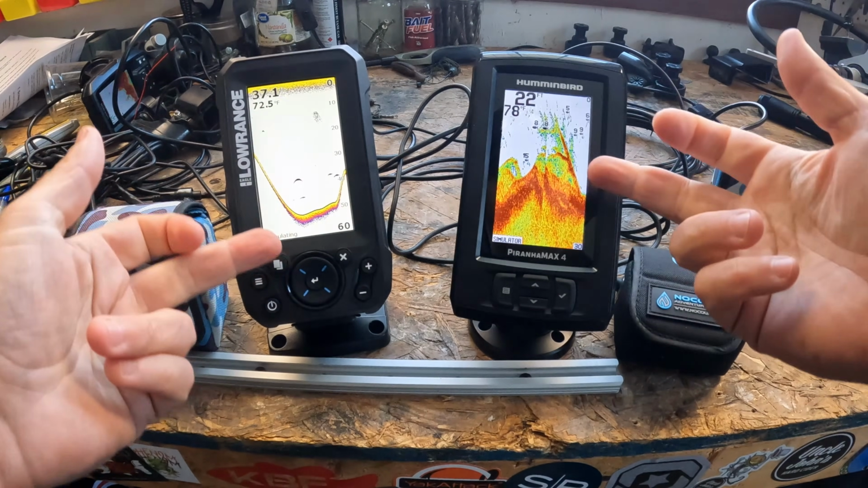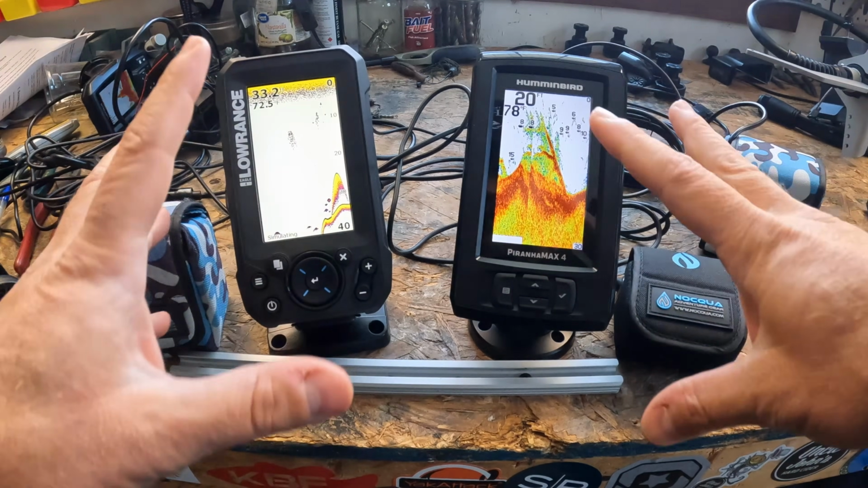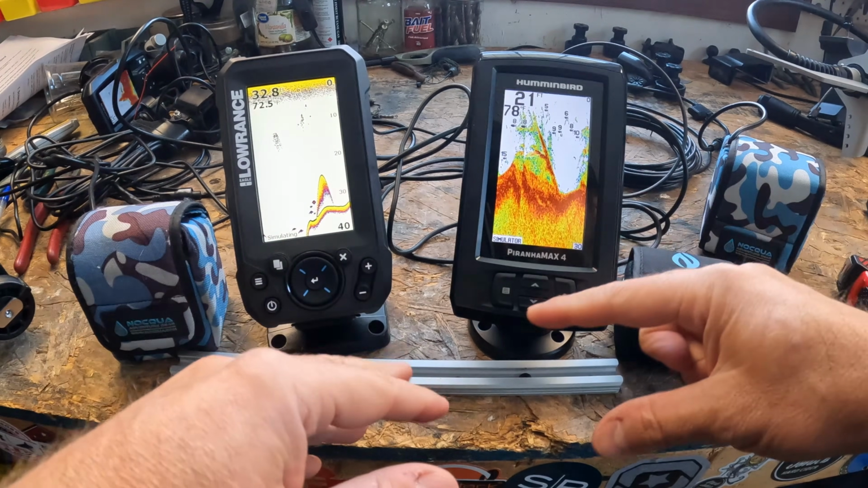So these are running in sim mode, so please don't be like, oh, that one obviously looks better. I got different settings on these, so don't look at that. You can basically get both of them to do similar readings.